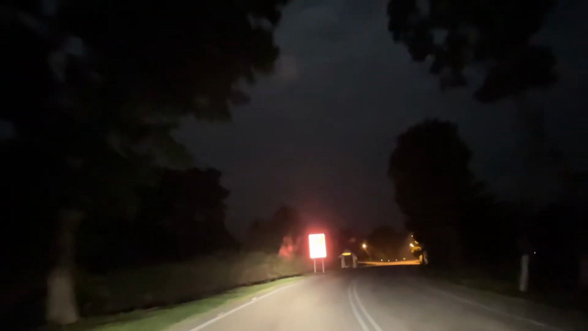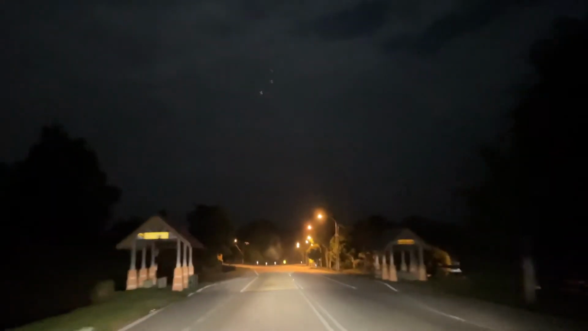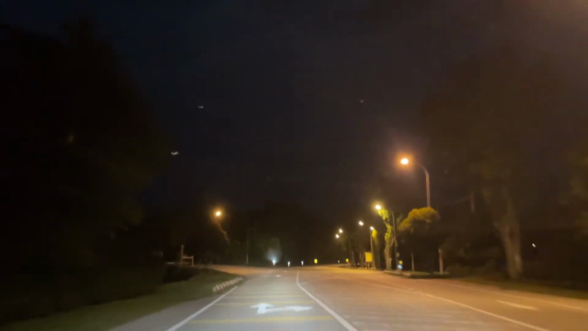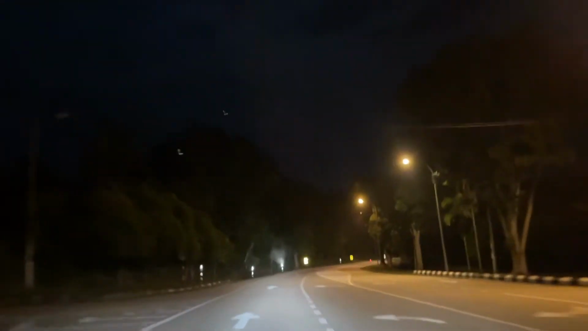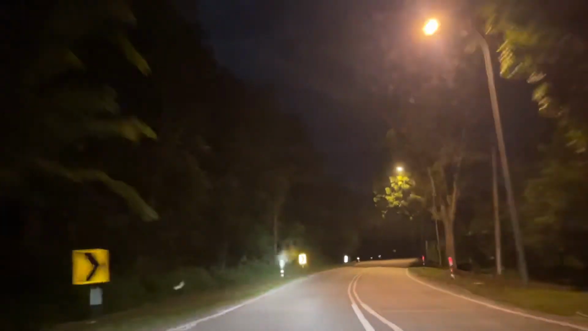This car is a 2017 Kia Sorento. It's equipped with a diesel. It's a diesel, so that's why the engine seems to be a little bit on the noisy side because it's so due for a service.